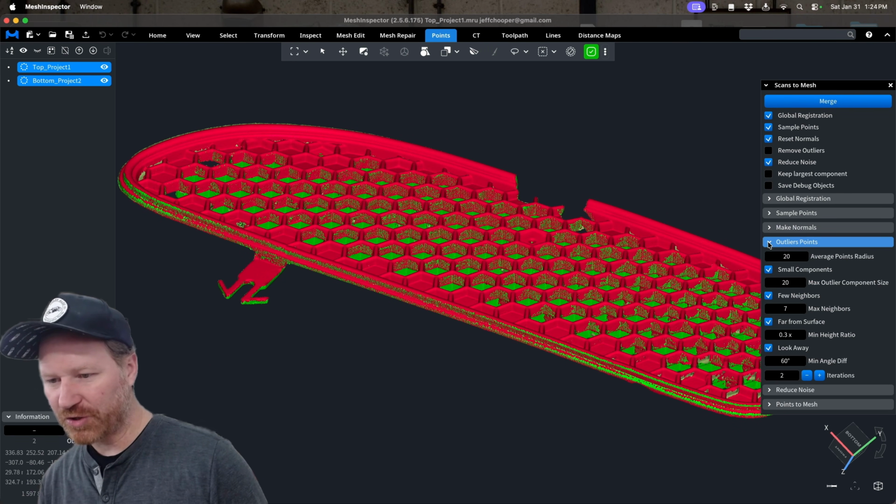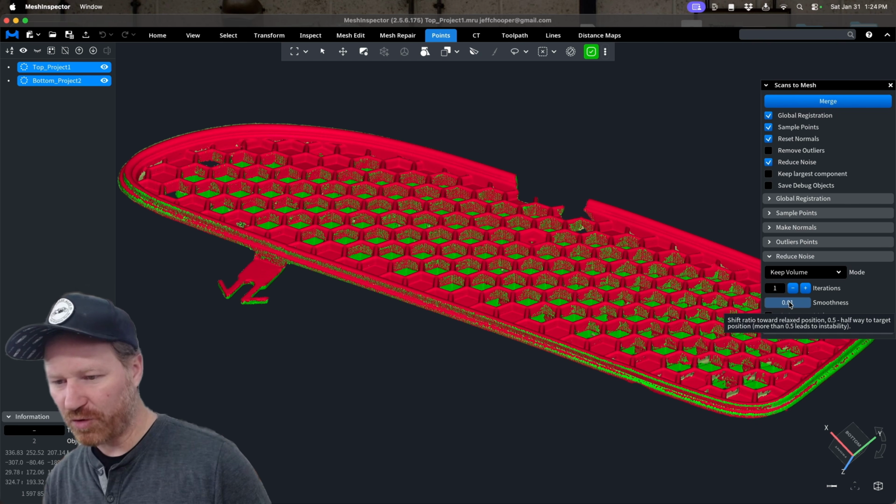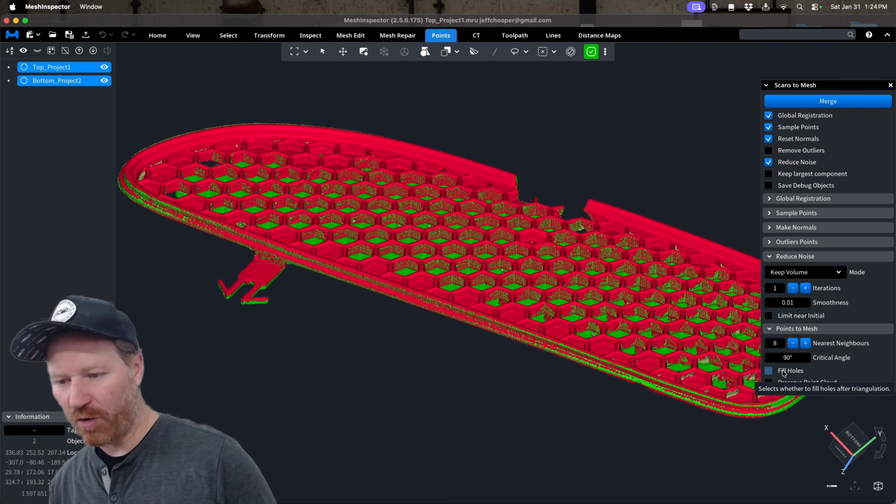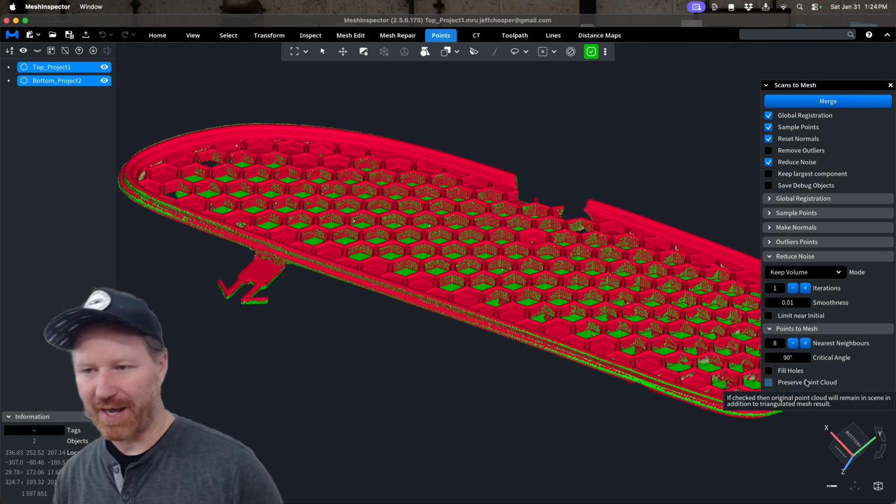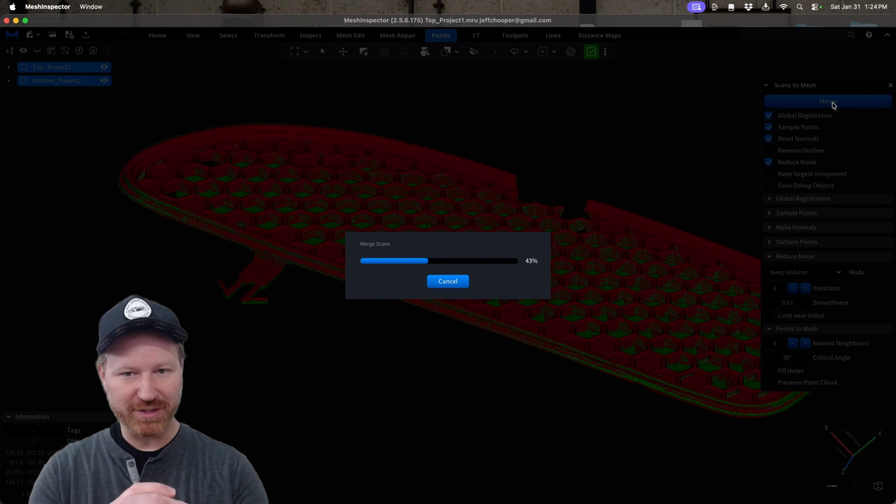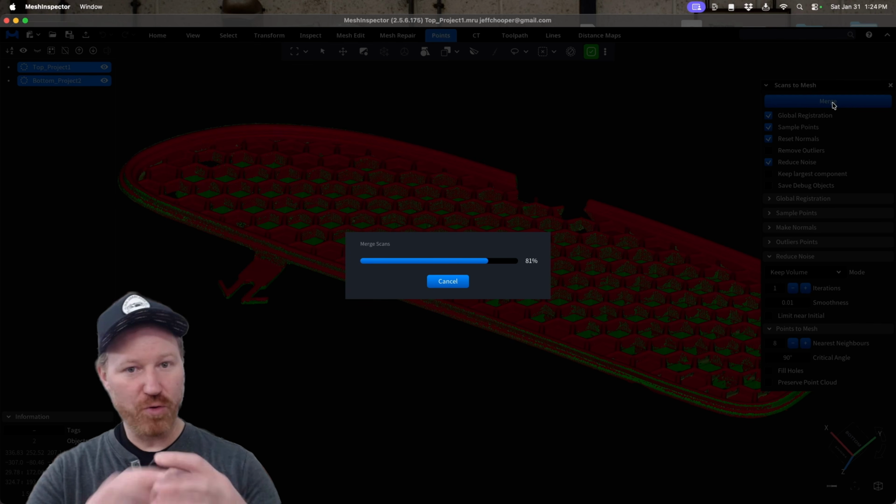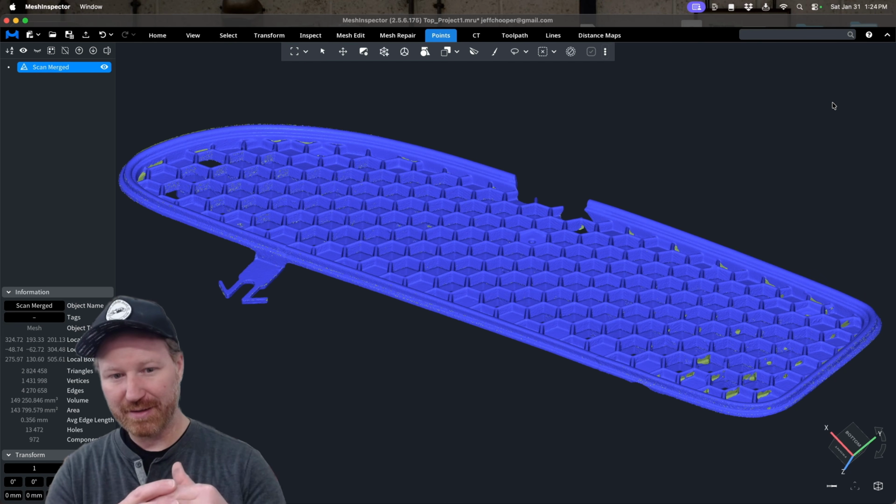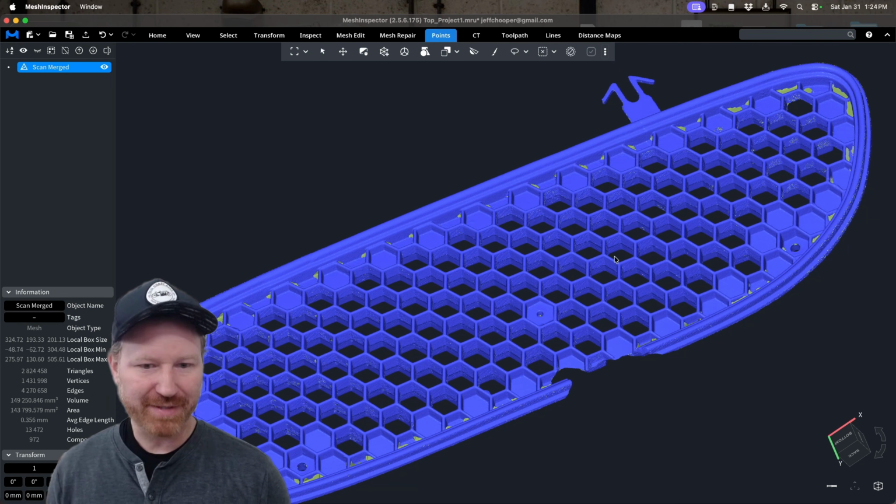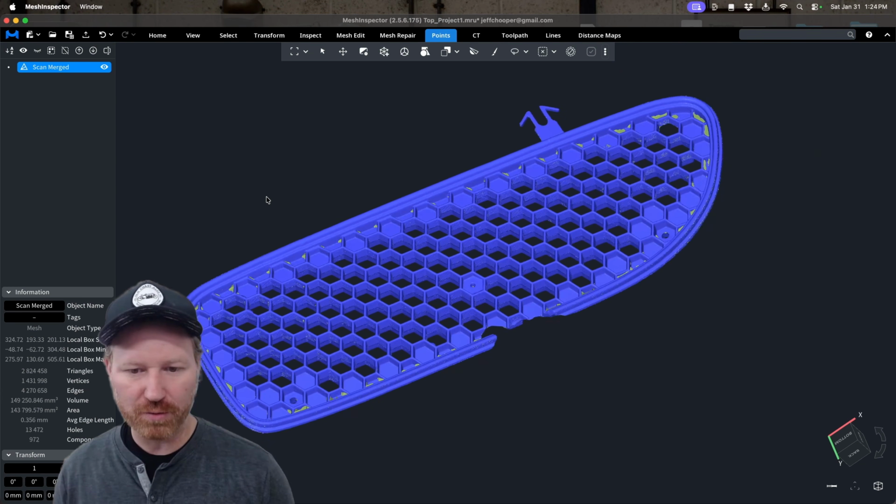A couple of things we want to change here is Reduce Noise. Sure, Points to Mesh. We don't want Fill Holes on, and the nearest neighbor, we want to 8. Let's go ahead and hit Merge. So now this is merging the scans. It's also removing any duplicate or overlapping data there. Piece of cake, it did not fill these holes.